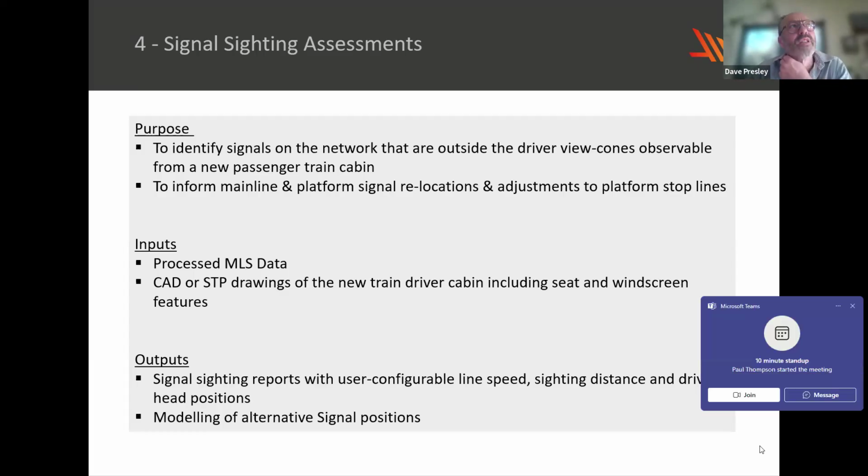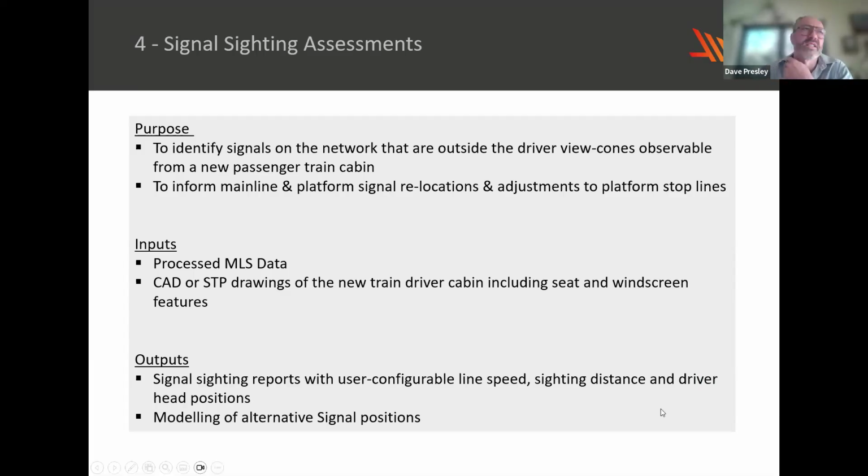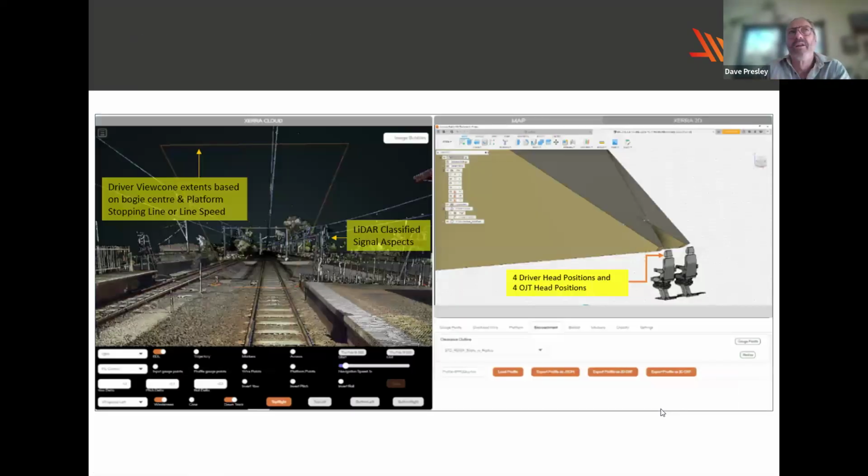As a byproduct of that project 4 years ago, 2 years ago the signalling team at MTM realised that the LiDAR point cloud could also be used to assess signal sighting. The reason that was required was the new trains that MTM is bringing into their passenger fleet have a rather elongated nose cone, and the drivers' seat positions are further back and away from the windscreen.